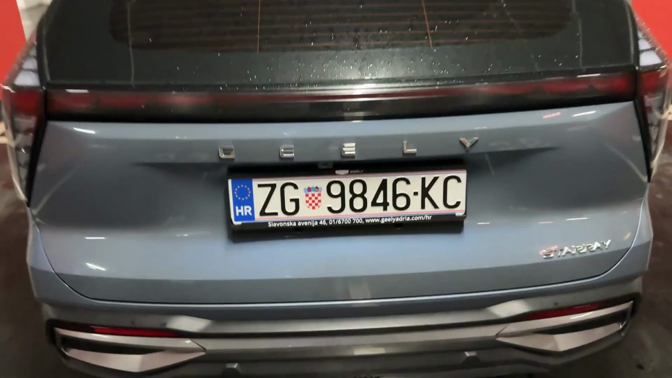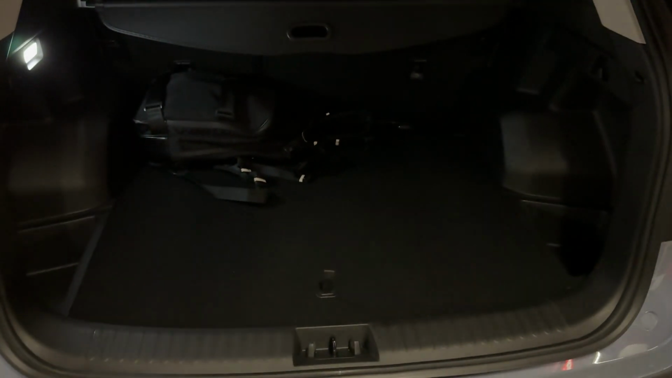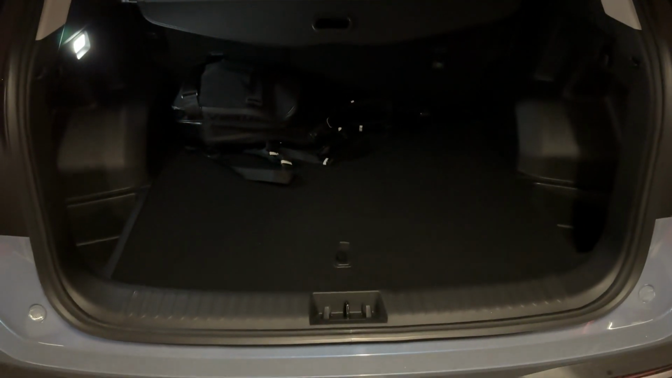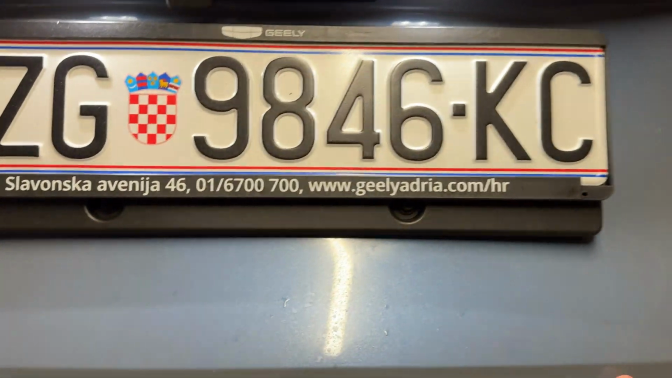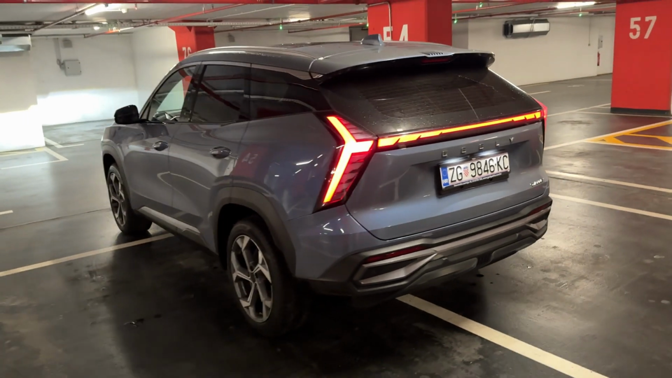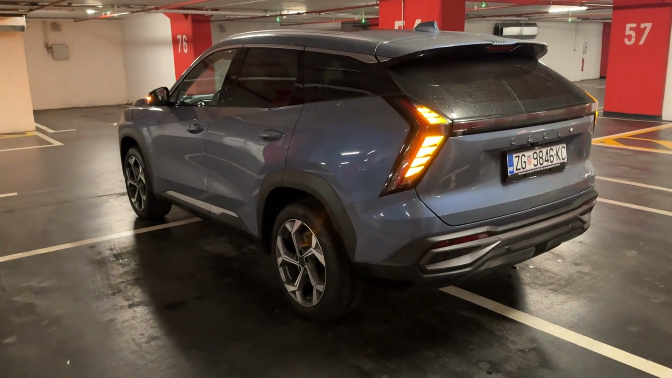Unlock it, and now we will check out the trunk space, which is huge, 650 liters up to 1610 liters. When you fold the seats, you have the spare tire in here, and I think now we are ready to go on a nice relaxed night point of view test drive.